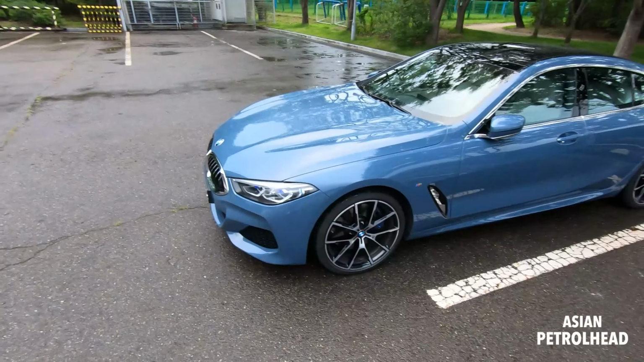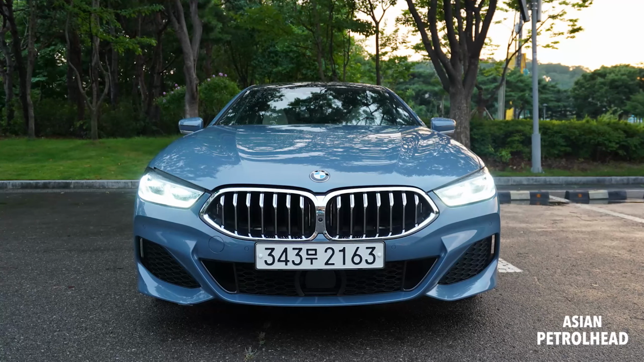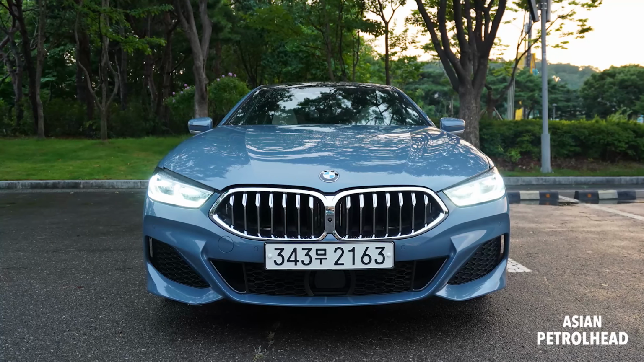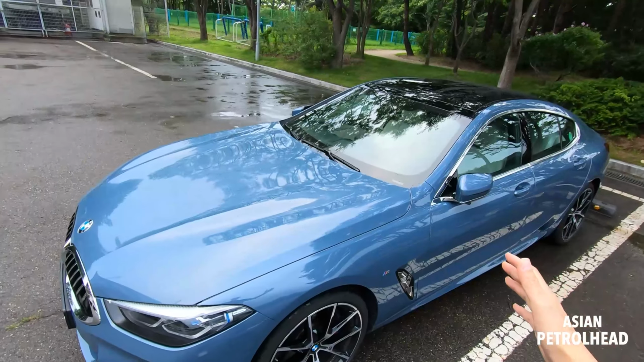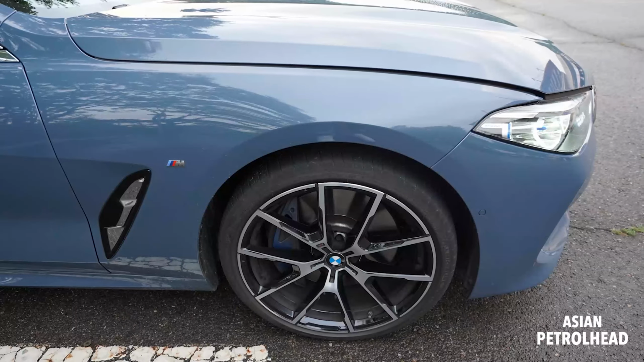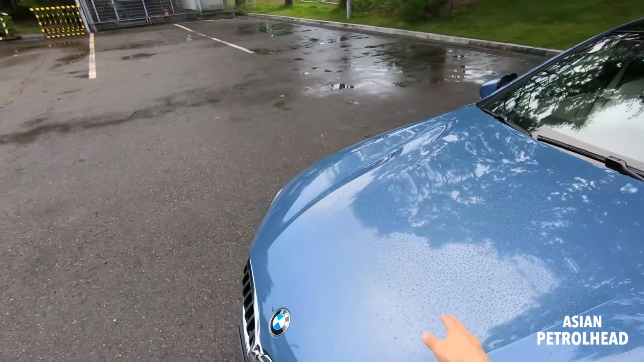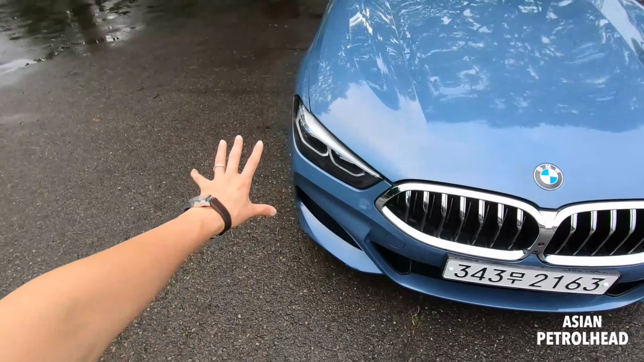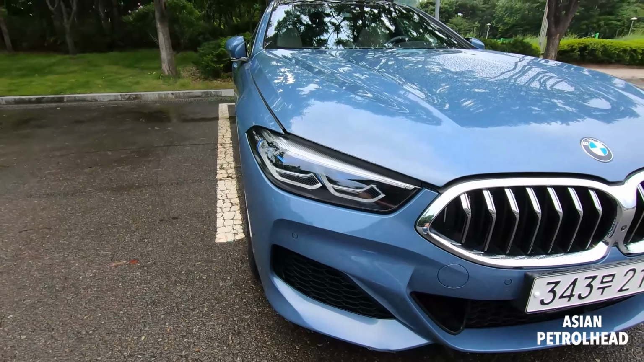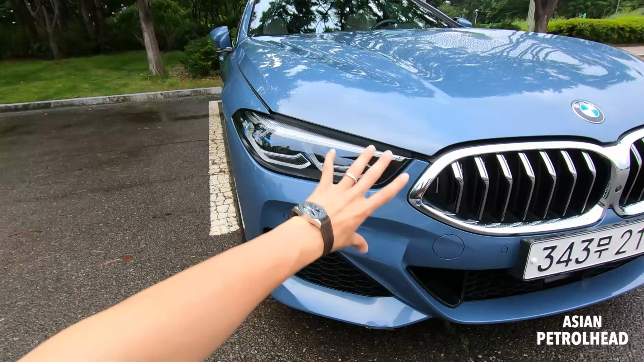So I think we have to be a little bit careful. It's quite an expensive car. So why don't we just start showing you the car from the front. As you can see, it has a very long hood, emphasizing this has a rear-driven platform, and I'm really loving this crest on top, the BMW logo. And this, according to BMW, is the slimmest LED headlamp design, so it looks very slick.